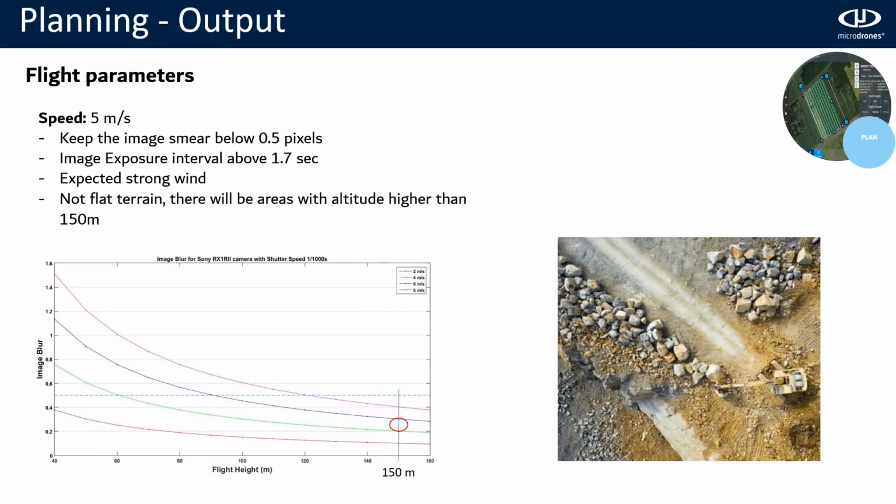And lastly, the terrain is not totally flat. We are flying through the mountain. This means that the altitude will not be totally constant. There will be some areas that might be a little bit higher than 150 meters. That's why, to keep the image smear safe, we chose this speed.